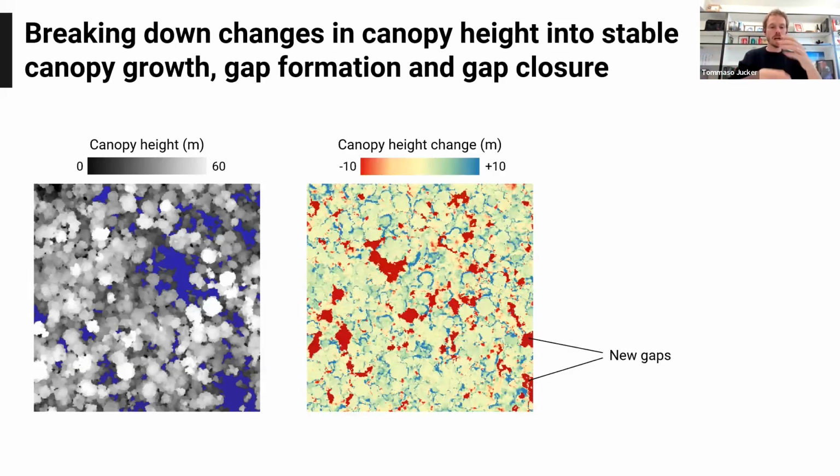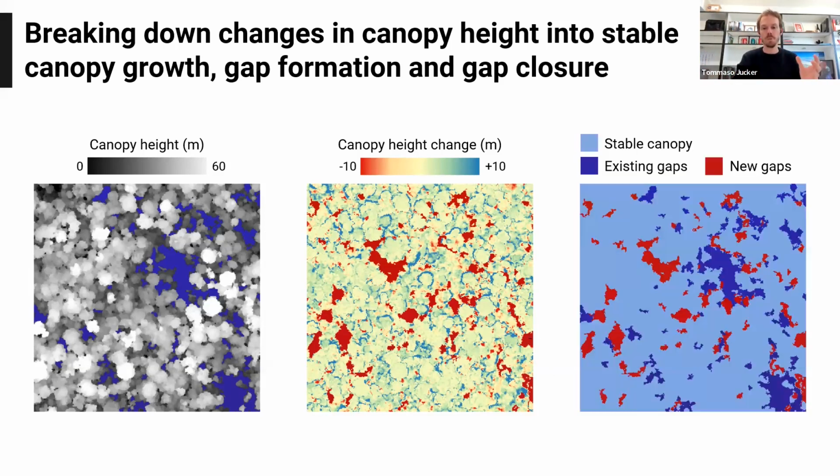We can then do the change over time, and we can start to map where new gaps have emerged in this system. So in this case, anything in red is a depression, so where the canopy has decreased by a certain amount, and the really dark red bits, these are the new gaps that have formed between the two acquisitions. So we've got a sense of where the new gaps are. So this is our disturbance.